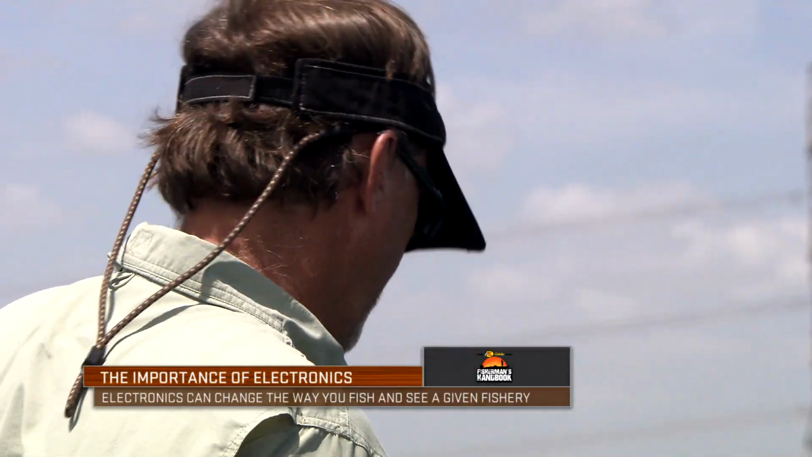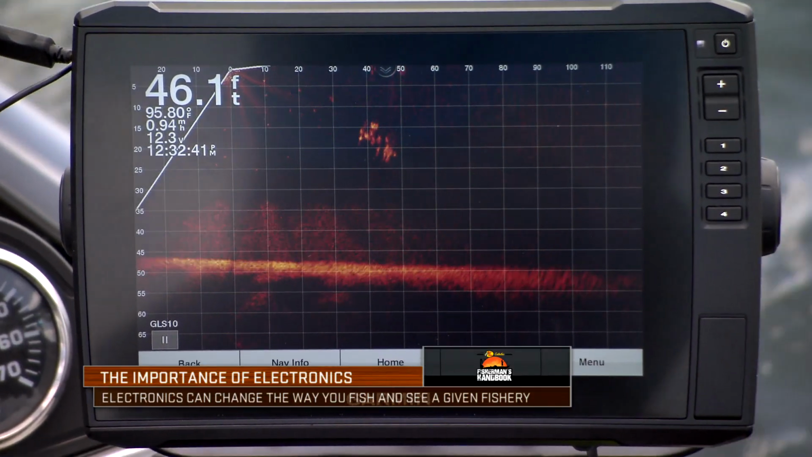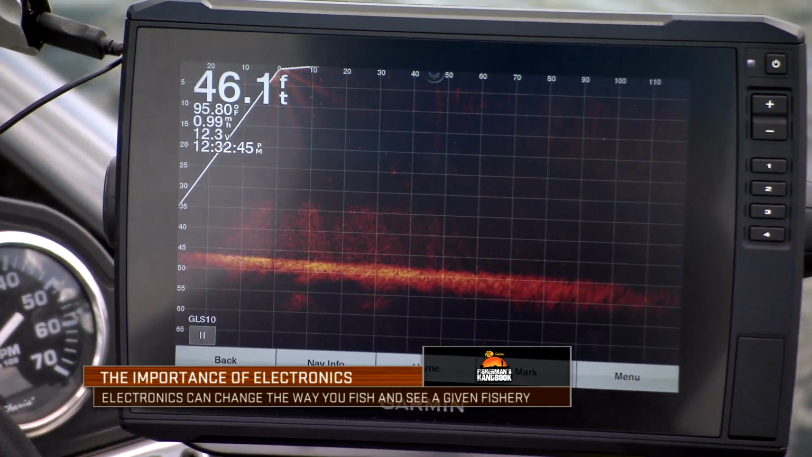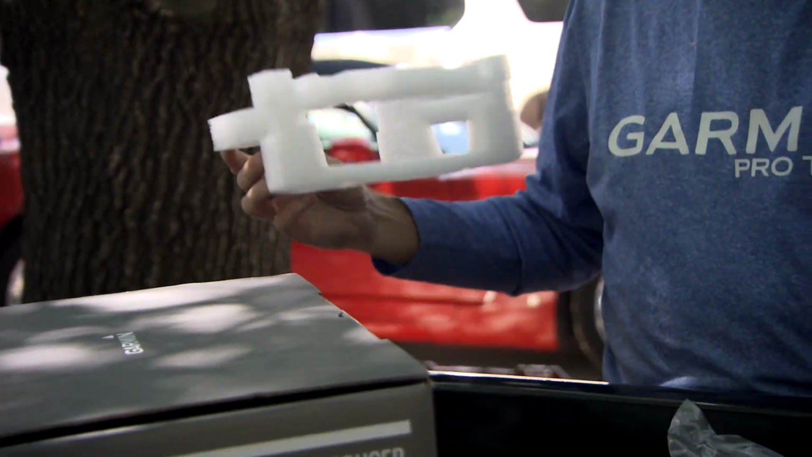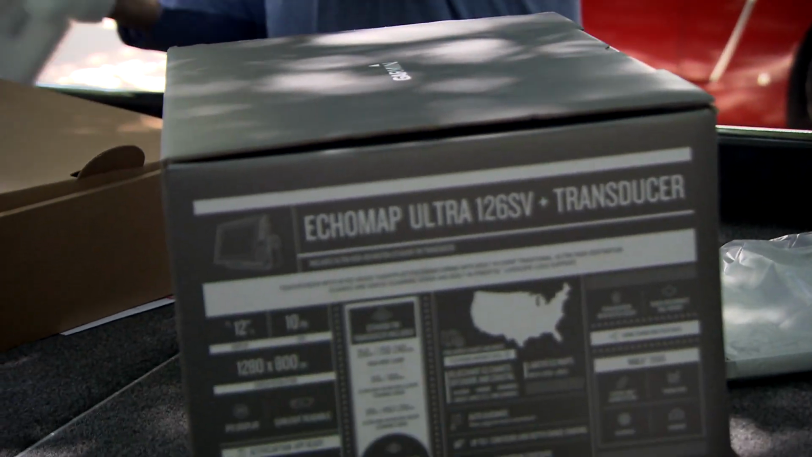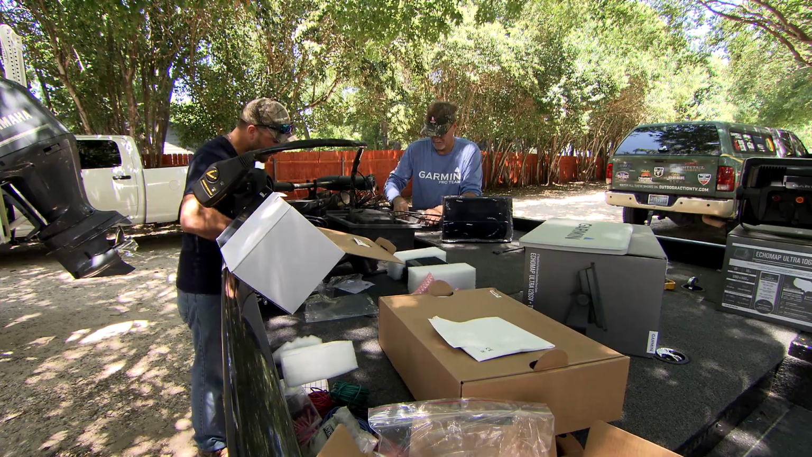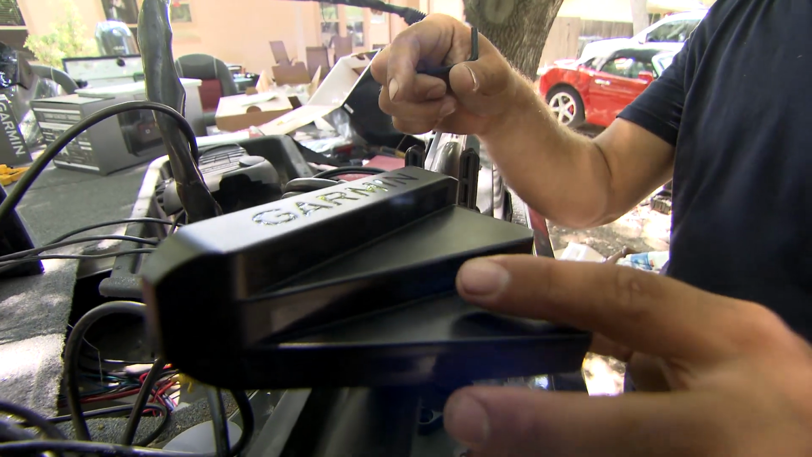Welcome back to the Fisherman's Handbook. We've talked a lot about Panoptix LiveScope and all of the capabilities of this great product. Now, Wade is going to unbox an EchoMap Ultra 126 SV and walk us through the process of installing this unit and wiring it for Panoptix LiveScope.